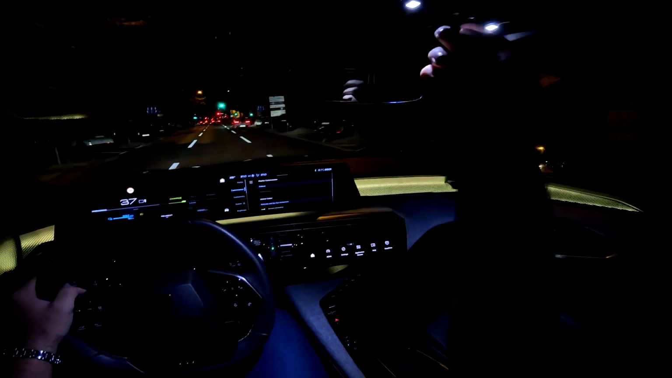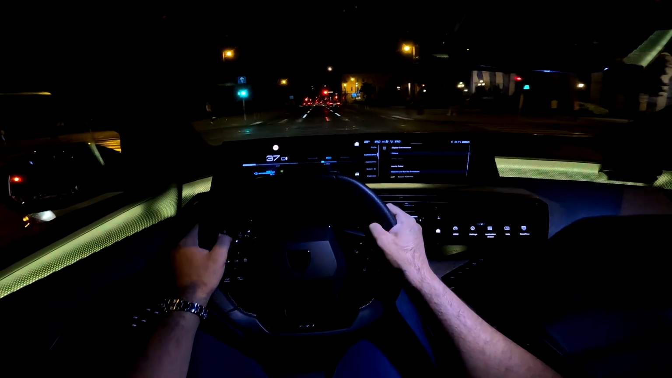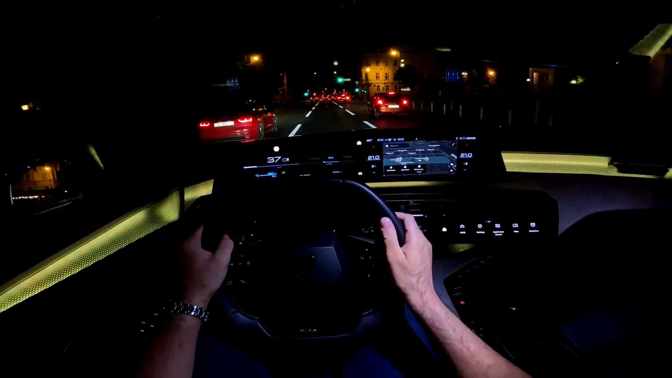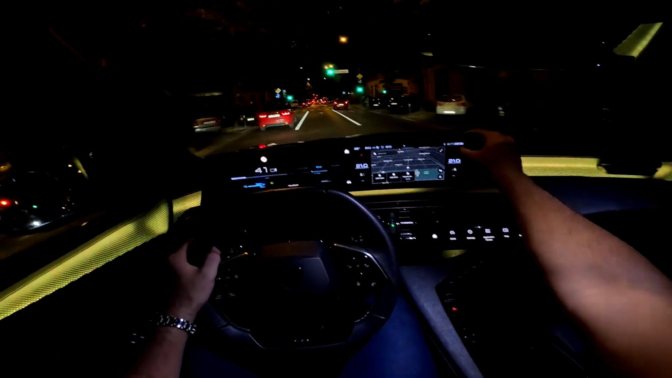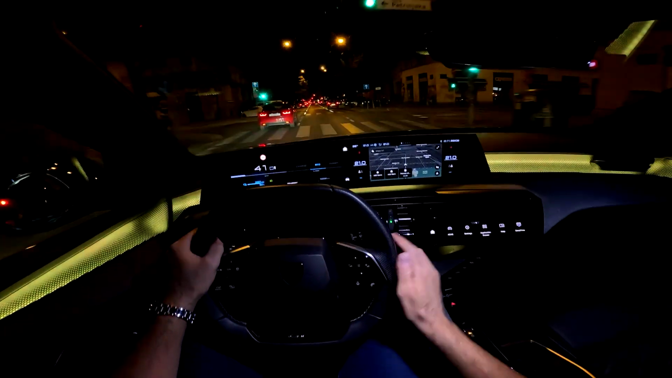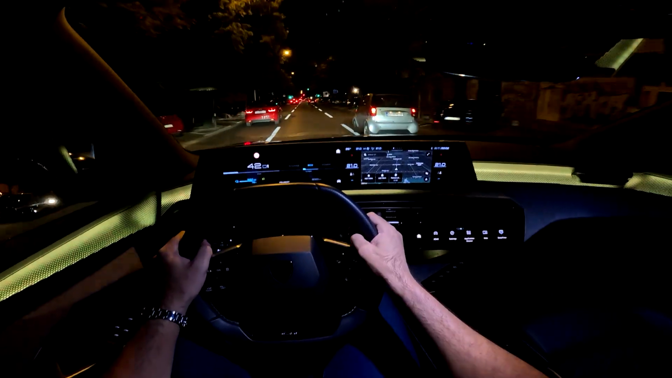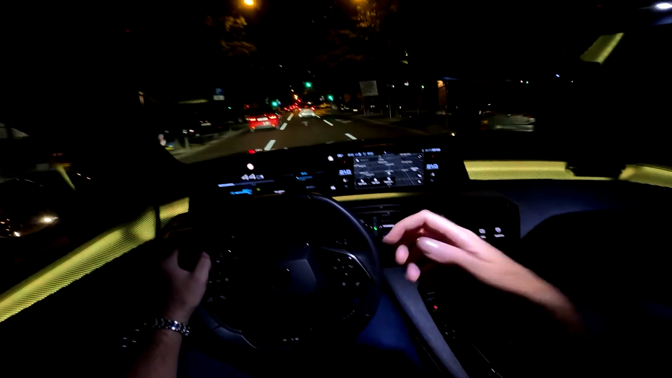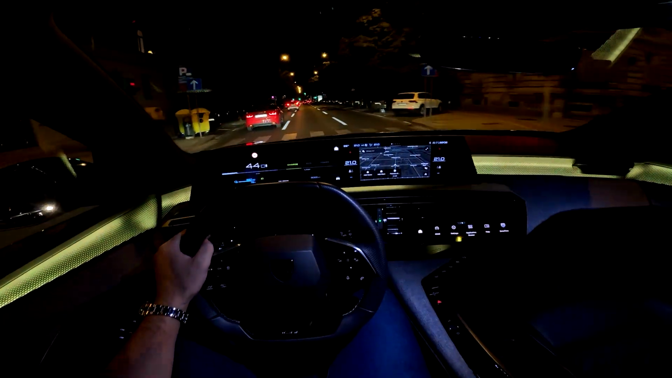This car also has the panoramic sunroof, so we can open it. And the AC is here on touch, but there are i-toggles. Let me just close this. So the i-toggles are here. They're basically the shortcuts for various functions within the system.